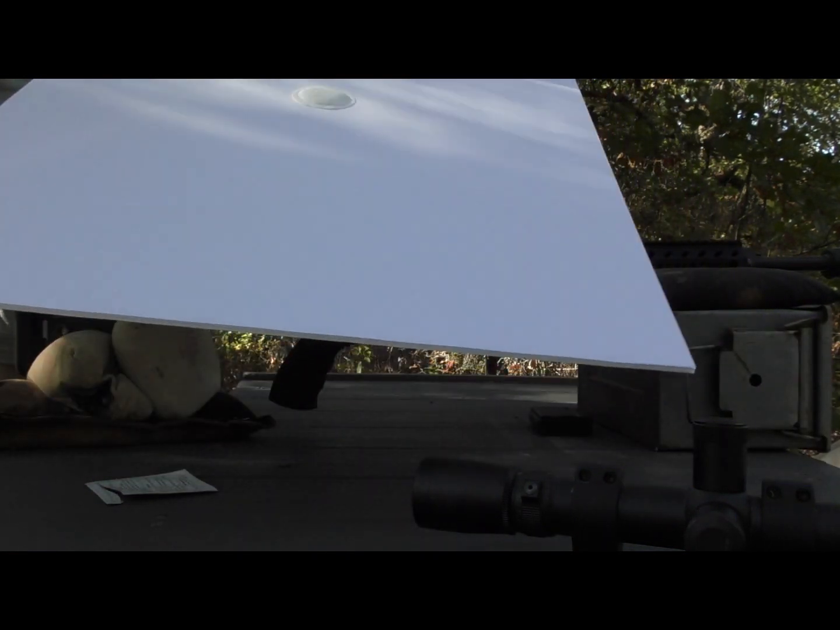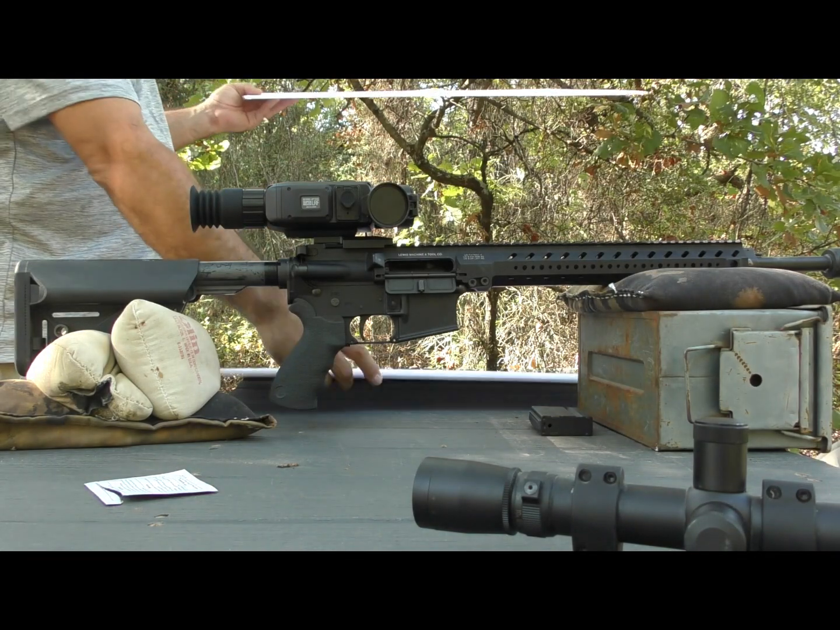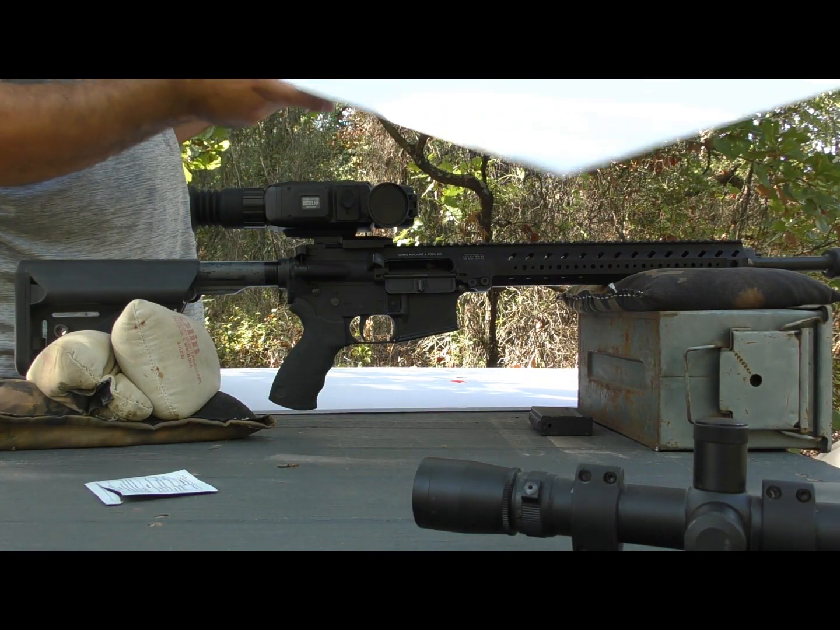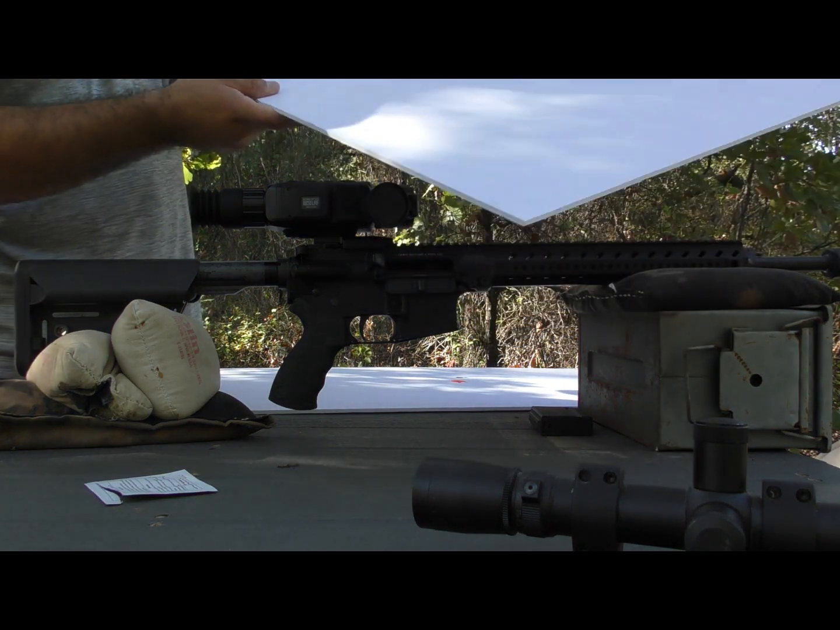So I'll go down, I'll post the thermal target. We'll shoot a couple shots on a steel target at 50 to get close, and then I'll go ahead and clue you in with the video from the scope for the 100-yard zero.